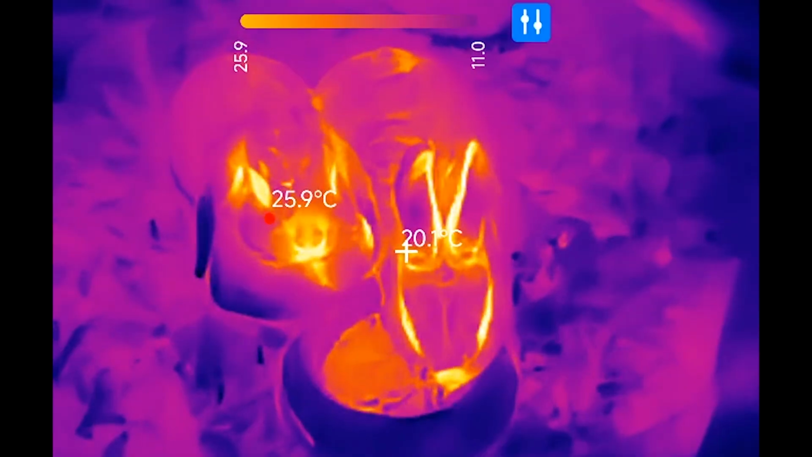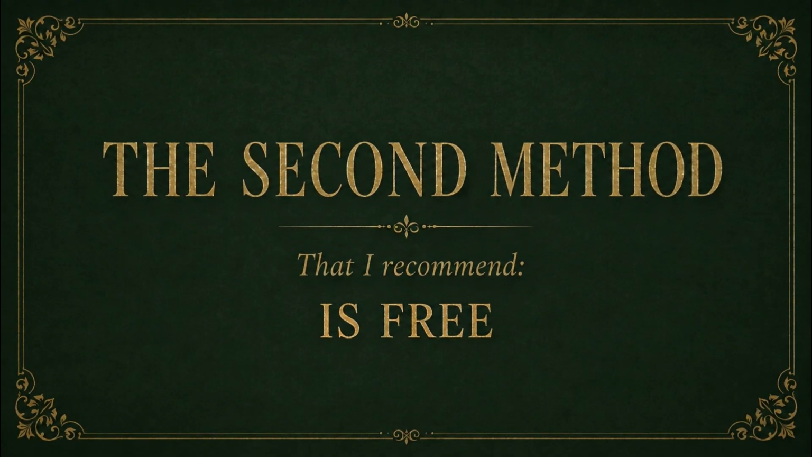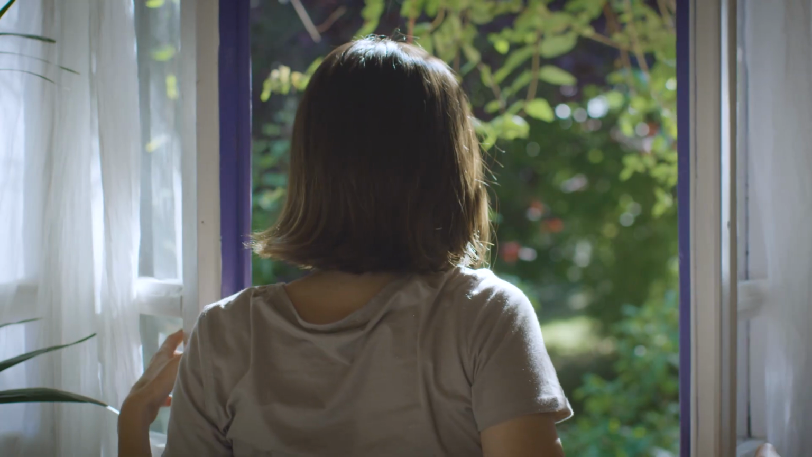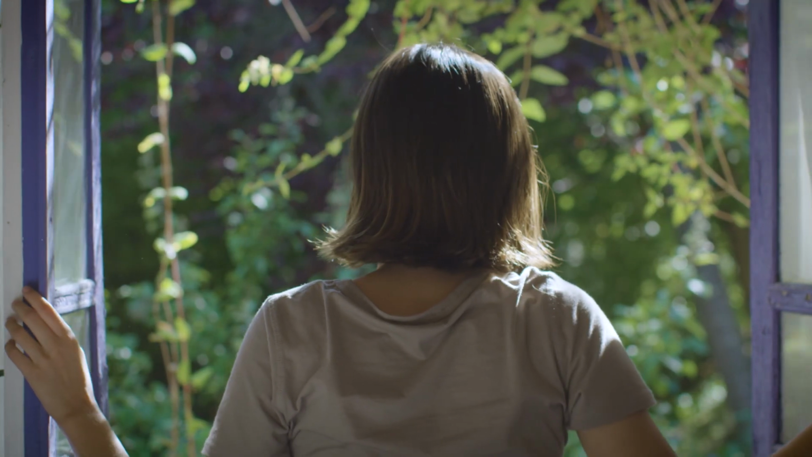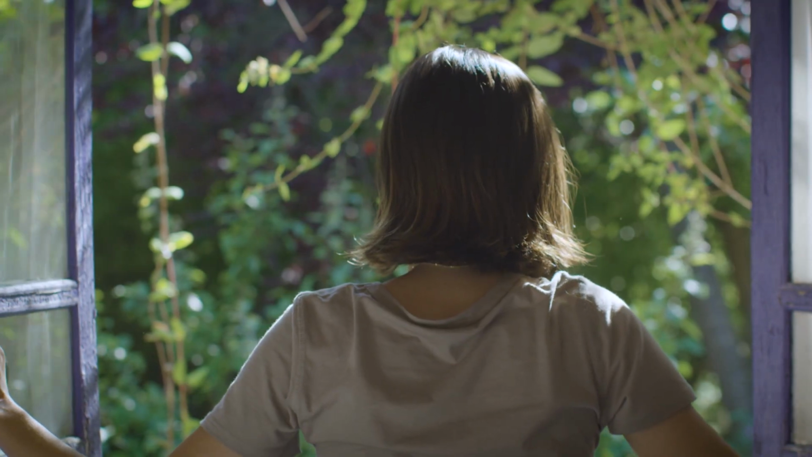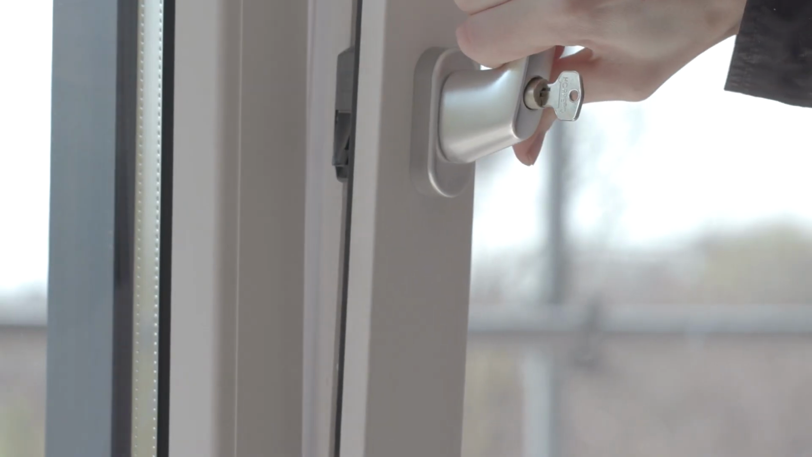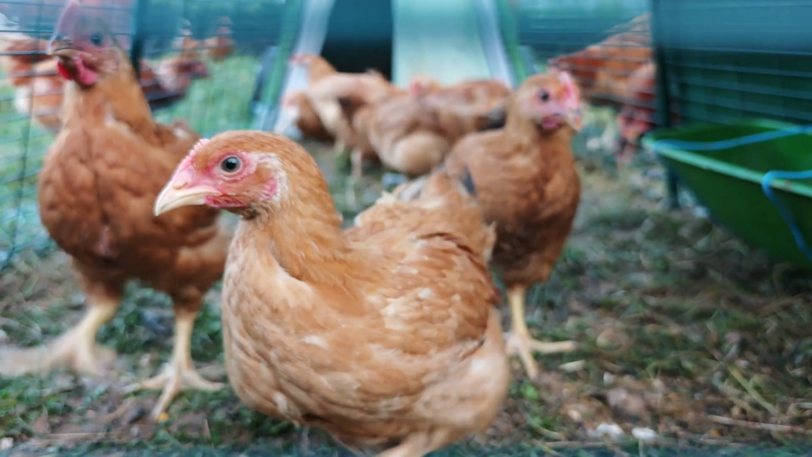The second method I recommend costs absolutely nothing, but people often use it backwards. During the cooler morning or evening, open windows on different sides of the house if possible. That gives the air a route through the building, but the outside air needs to be cooler than the air inside. Keep accessible openings safe around children and animals as well, especially small chickens.